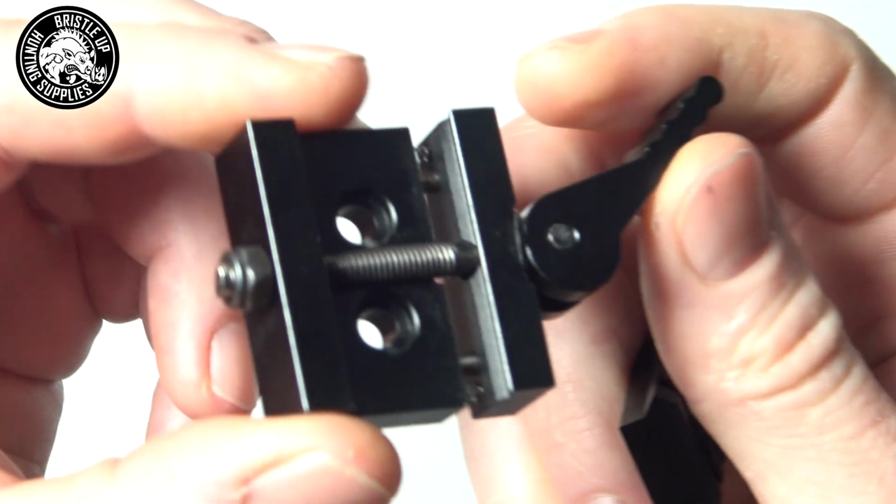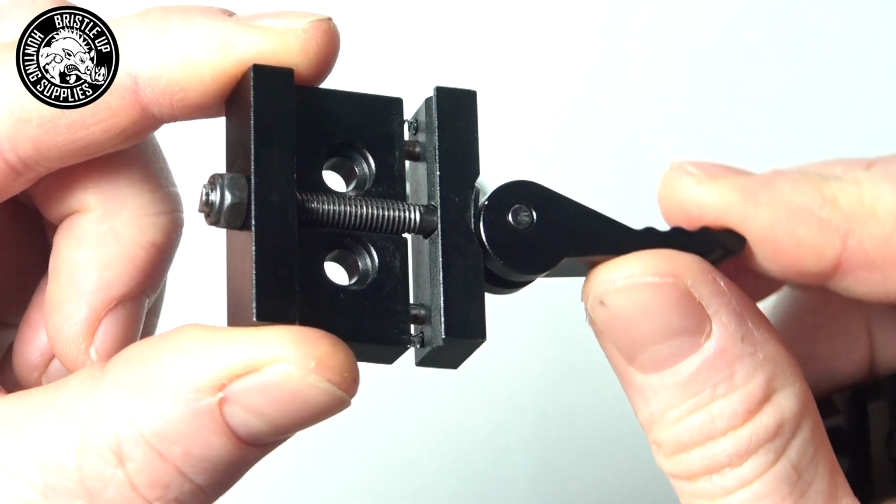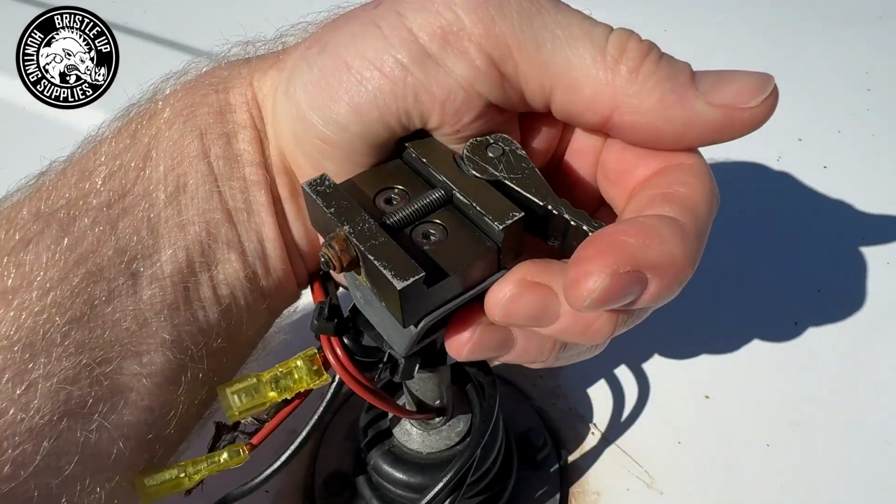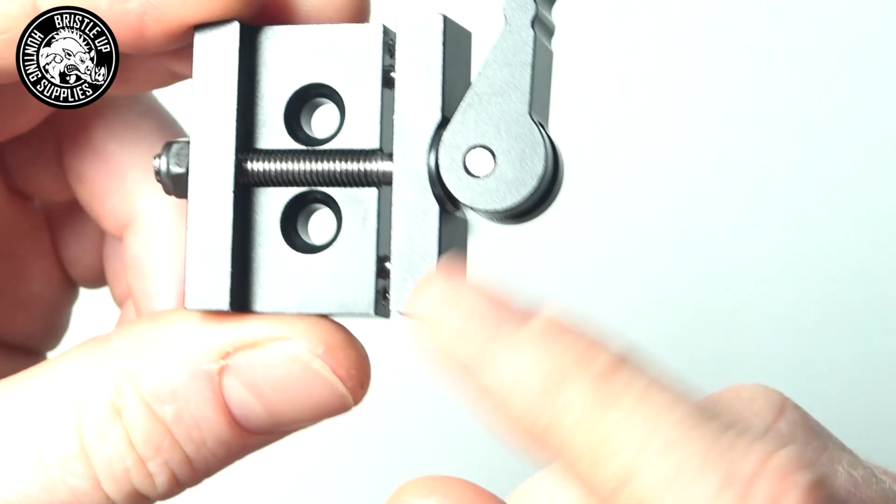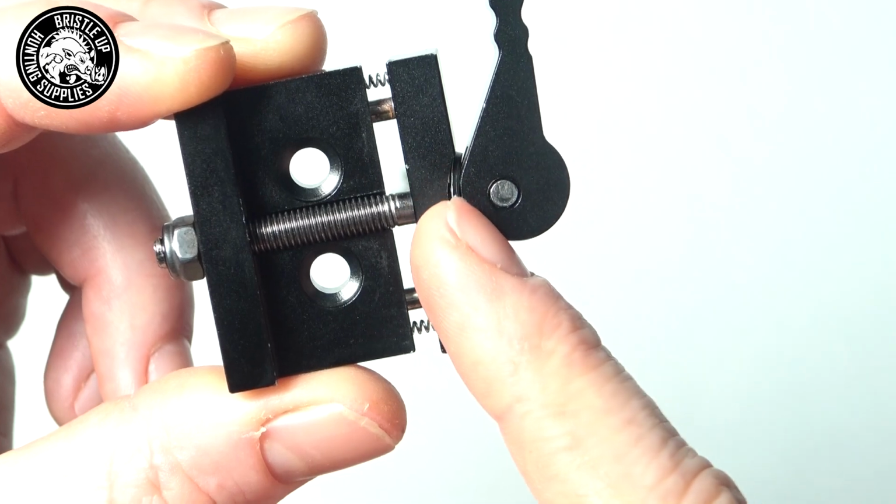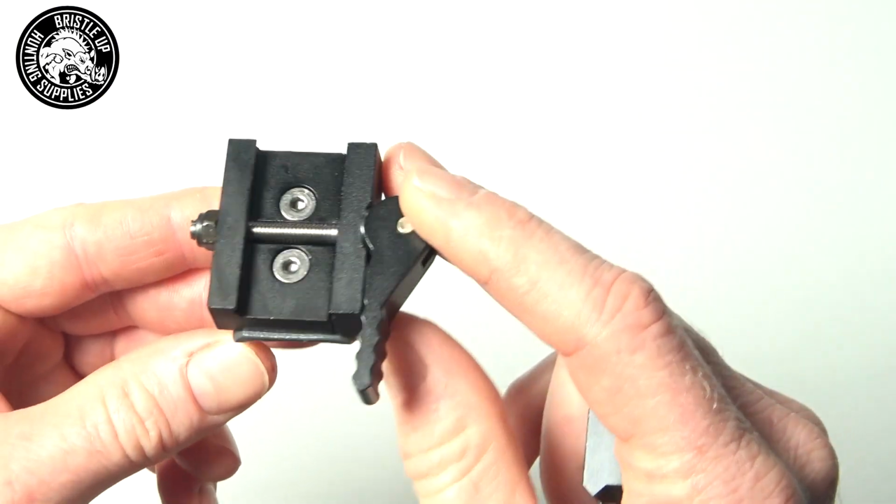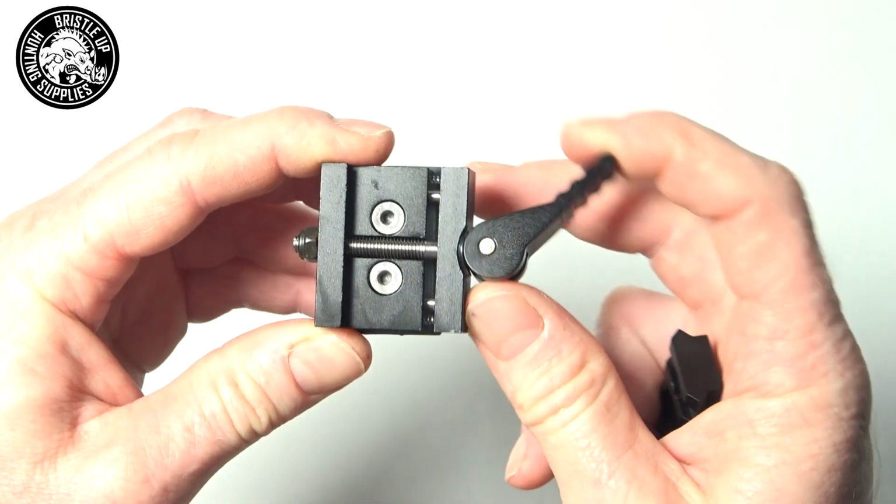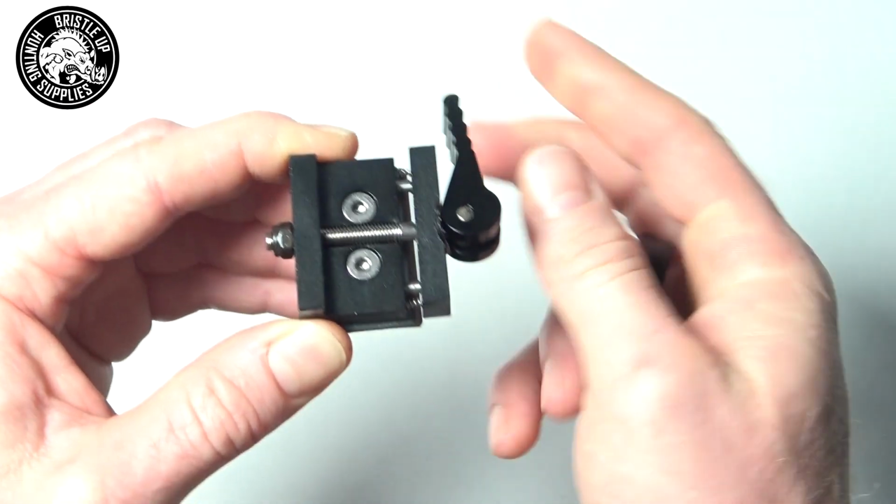Now there are pros and cons for using this quick release. I find it becomes discolored quickly in the sun, and if you don't regularly lubricate the mechanism, it will rust and seize up much quicker than you would expect. In addition, this washer behind the lever wears out over time. So you will have to replace this quick release fairly often, could be every few months or every year or two, depending on how you take care of it. They are cheap and easy to replace though, so it's not a deal breaker for me.